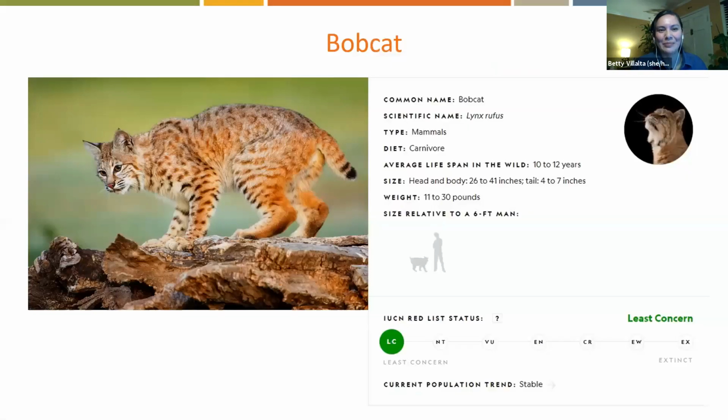All right. So our next friend that we're going to get to see some footage of is the bobcat. Bobcats are about twice the size of an average house cat. They have long legs, large paws, tufted ears, and look very similar to one of their larger relatives that they get confused with, the Canada lynx.